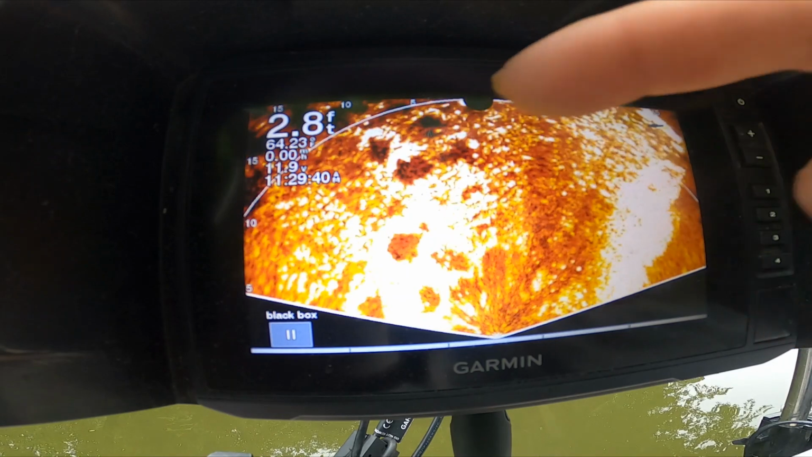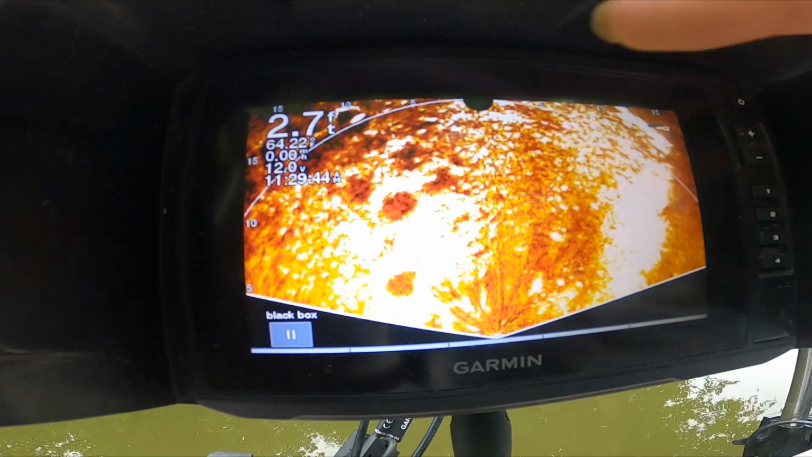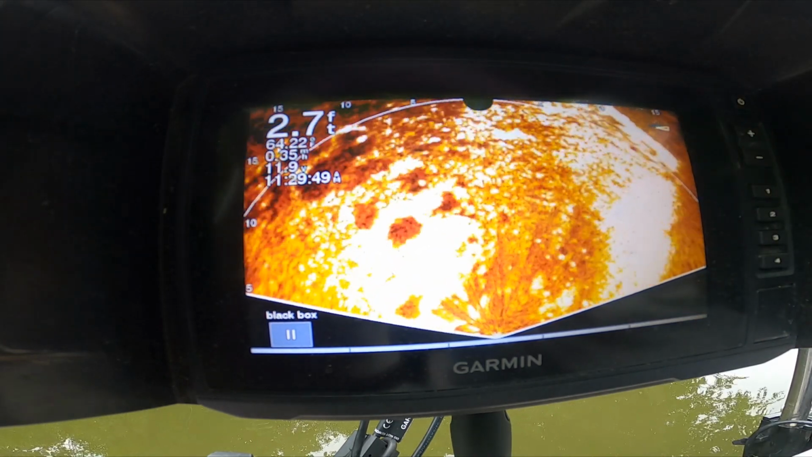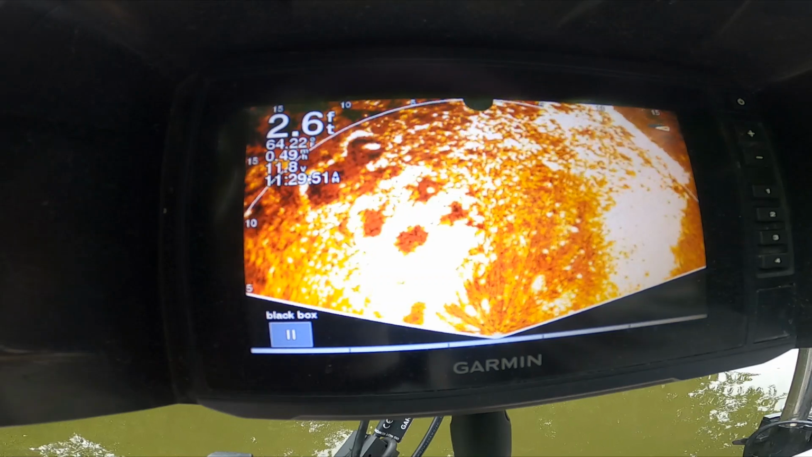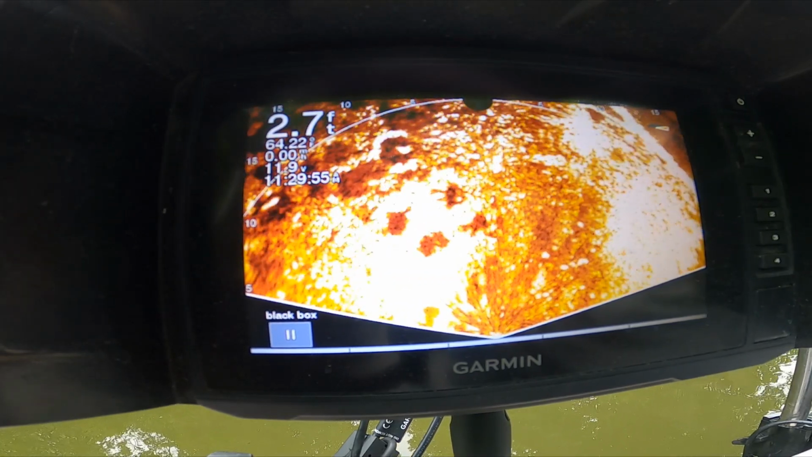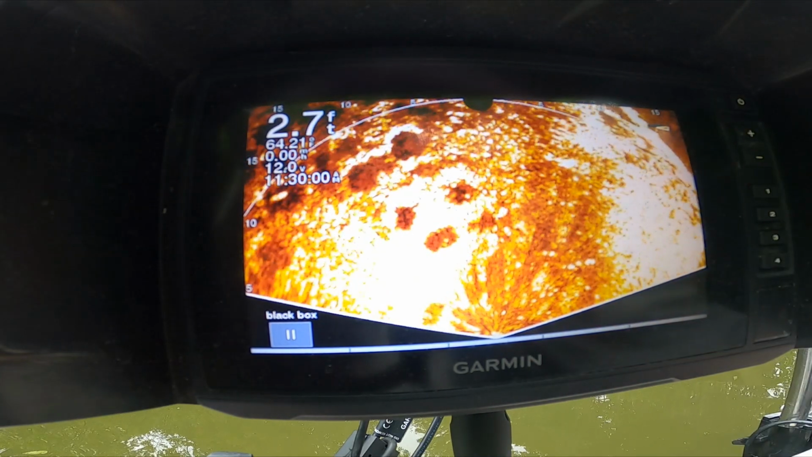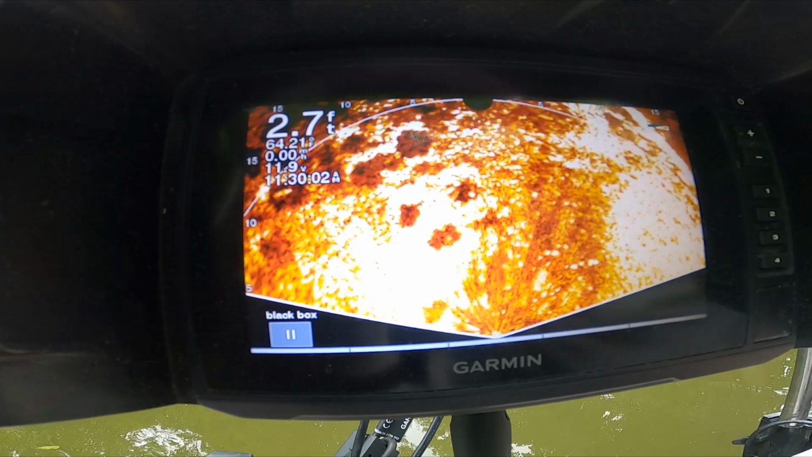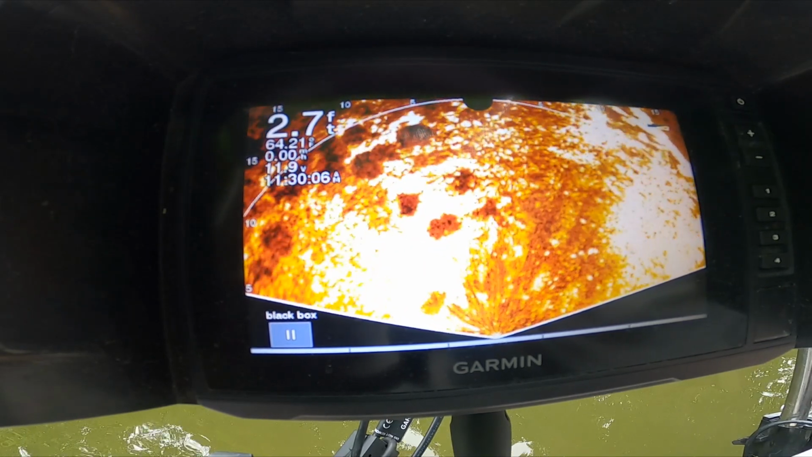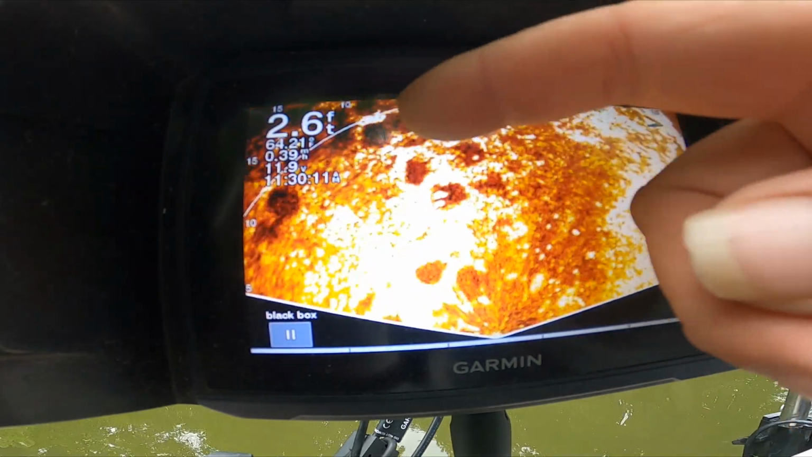Right there's a fish laying in the bed. There's another one. That's a good sized one up there towards the top. See him? I'm hoping the camera's picking it all up. There's another one laying right there. So I might be able to get us a little footage here of me catching a couple off of them. But that's the kind of stuff you want to look for right there when they're spawning.